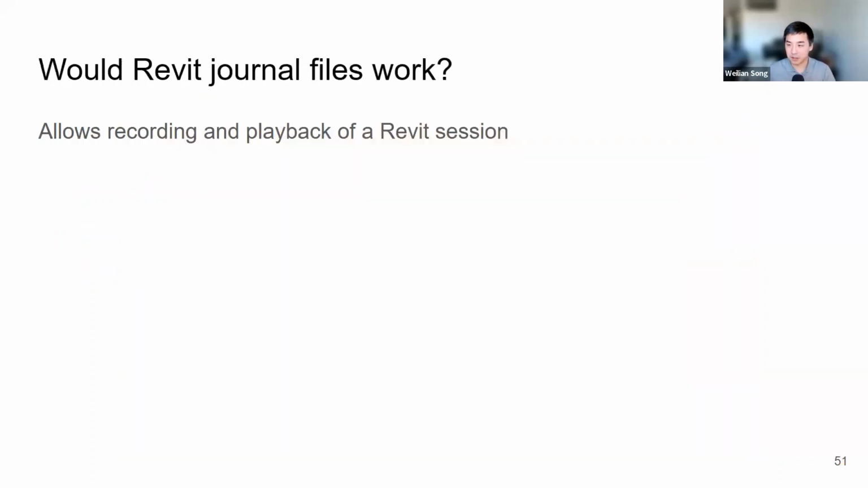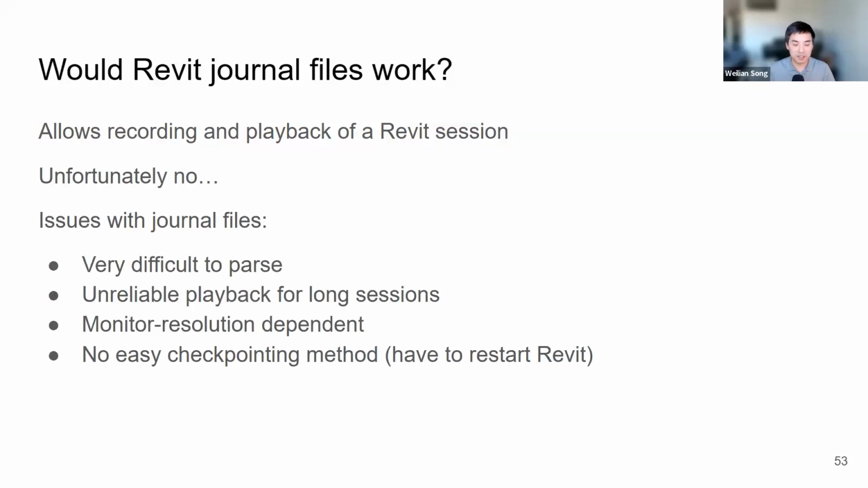Now, if you are familiar with Revit, you might know of a functionality called Revit journal files. This allows the recording and playback of a Revit session. And you might be asking, would journal files work instead? Why do you have to create a whole new plugin? We did try that, but unfortunately it didn't work for our case because the journal files are very difficult to parse. It has lots of other logging information, and it wasn't very reliable to play back for super long sessions. It's okay for like 15-20 minutes maybe, but any longer, we start to run into issues.